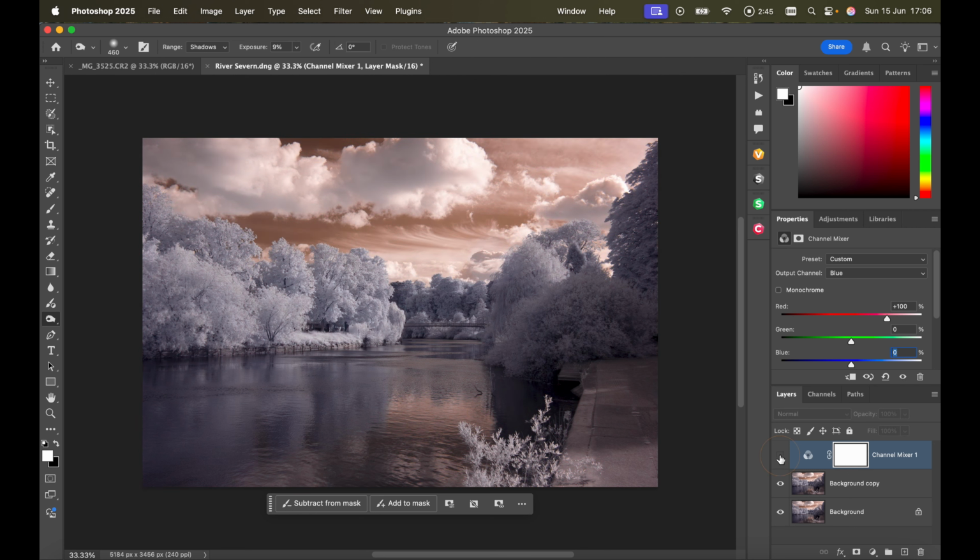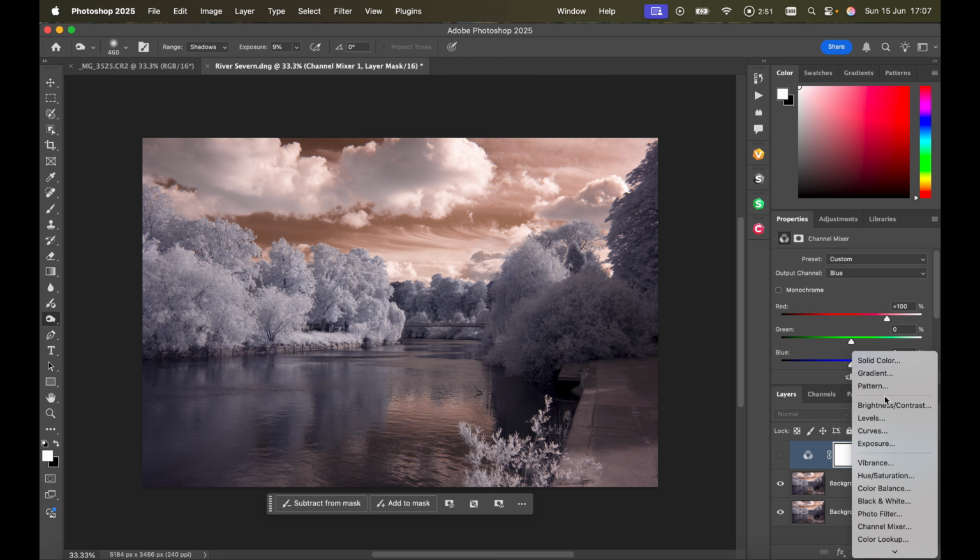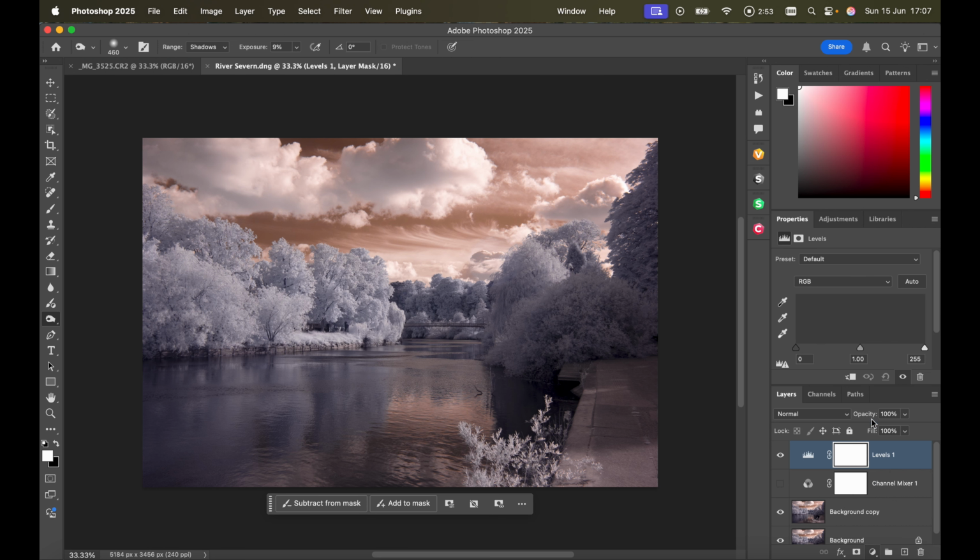Now I'm going to show you the other way of doing this. So I'm going to turn that off, that reverts it back to our original, and I'm going to do this with levels. Okay, so we've got the levels screen, scroll it up a little bit. Now what we want to do is swap this slider for this slider. You can't do this in one go because you won't be able to grab the second slider.